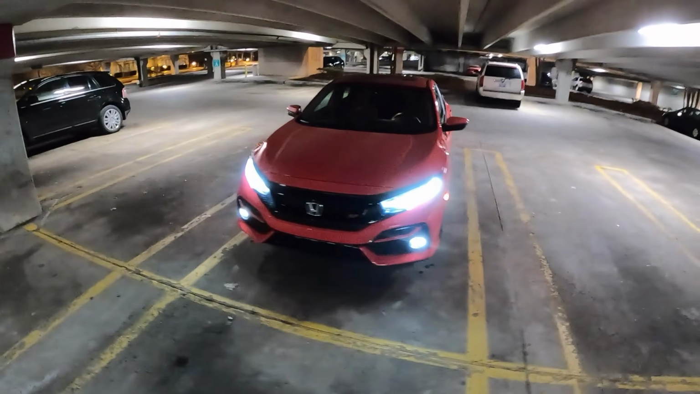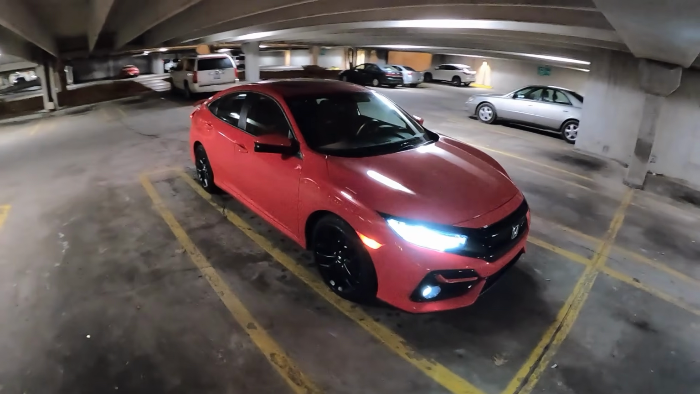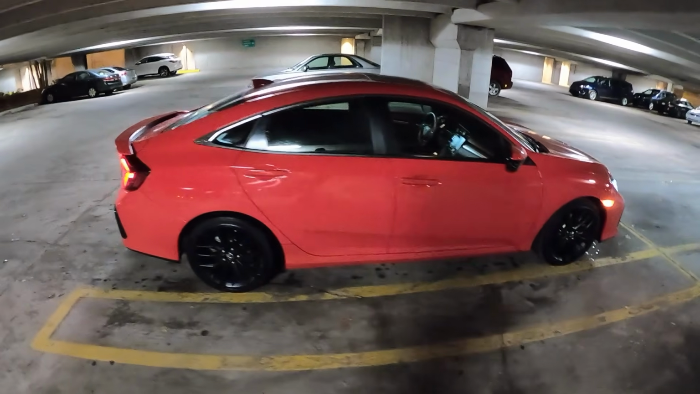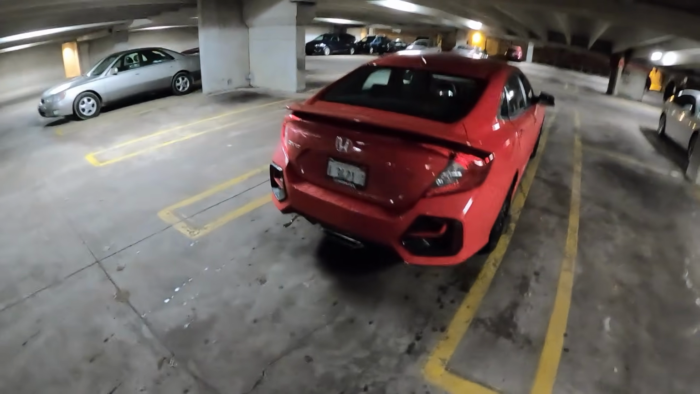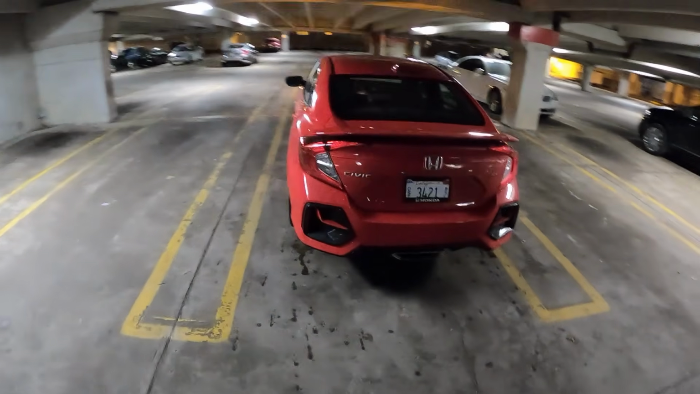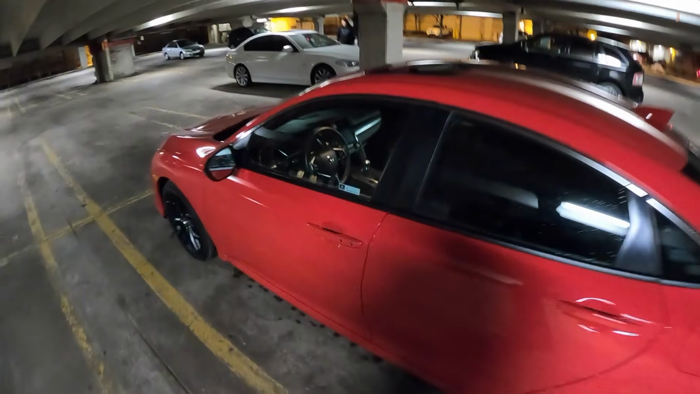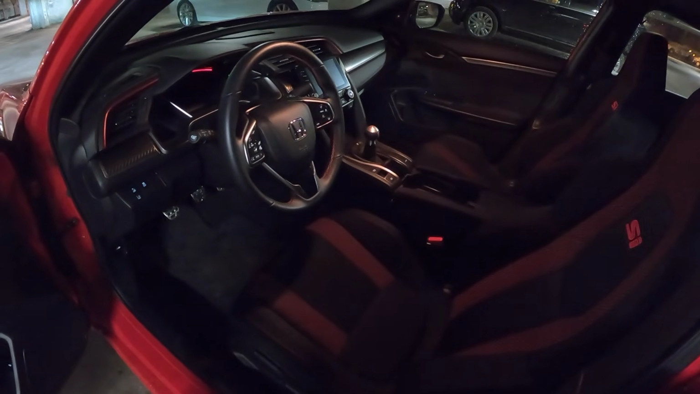So it's my last night in the 2020 Honda Civic Si, and I thought this would be a good opportunity to go for a night drive. Show you guys how this thing handles in the wet, how that front diff does, and show off the headlights, interior lighting at night, and sum up my experience this week in this car.